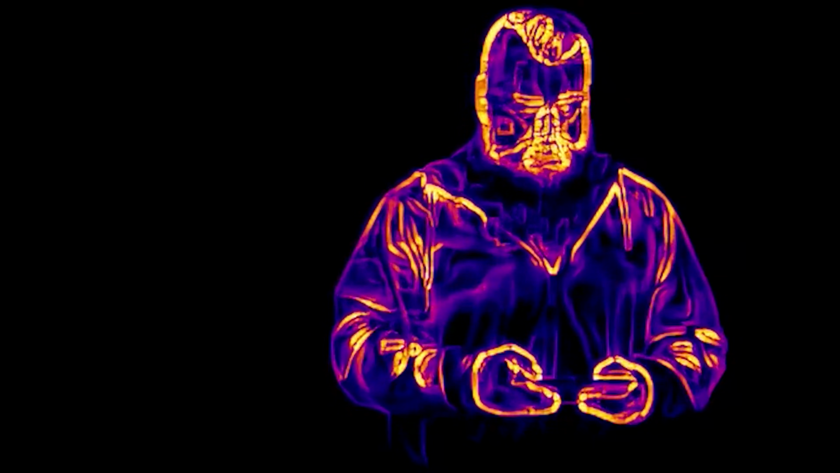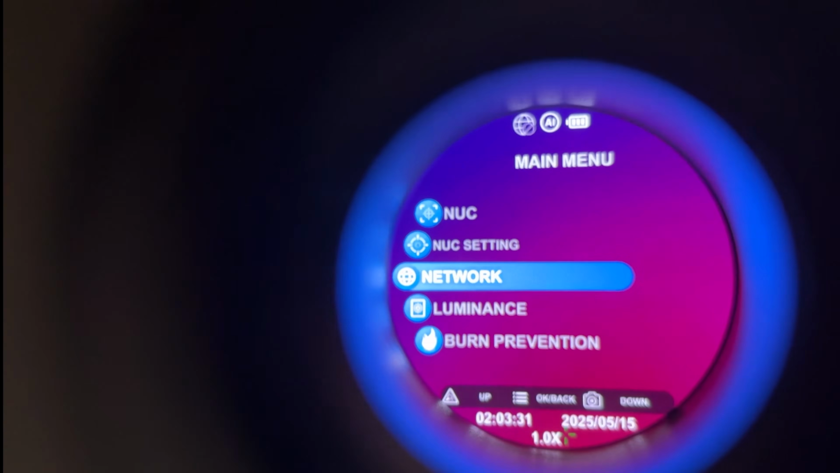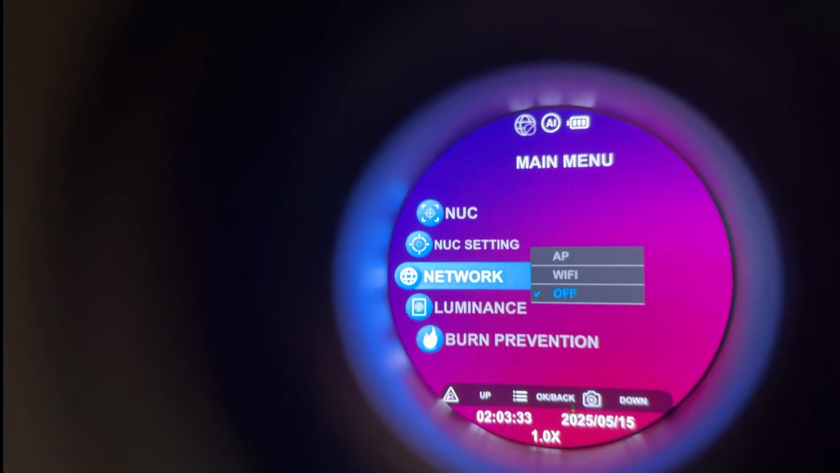Now the outline modes are definitely cool, and typically more useful when there's fog or smoke out, as those will typically white out the thermal, but it doesn't pick up the faint heat signatures left behind as good as the others. Now let's see how easy it is to connect and control it from your phone.